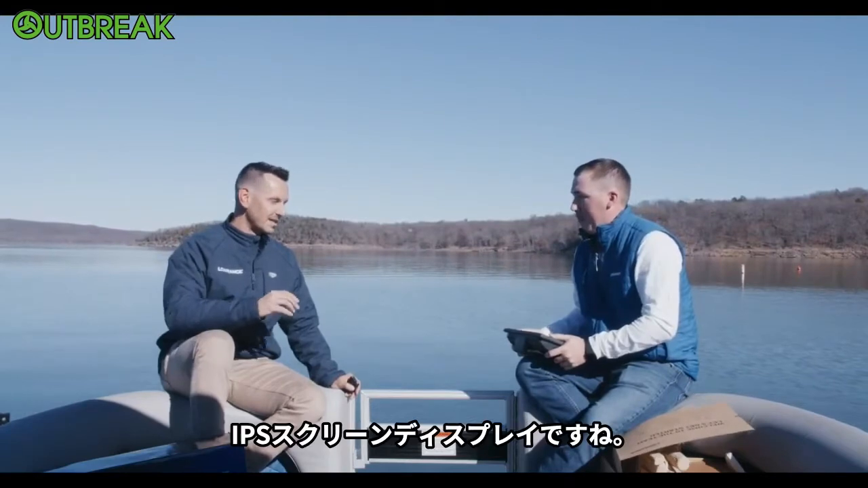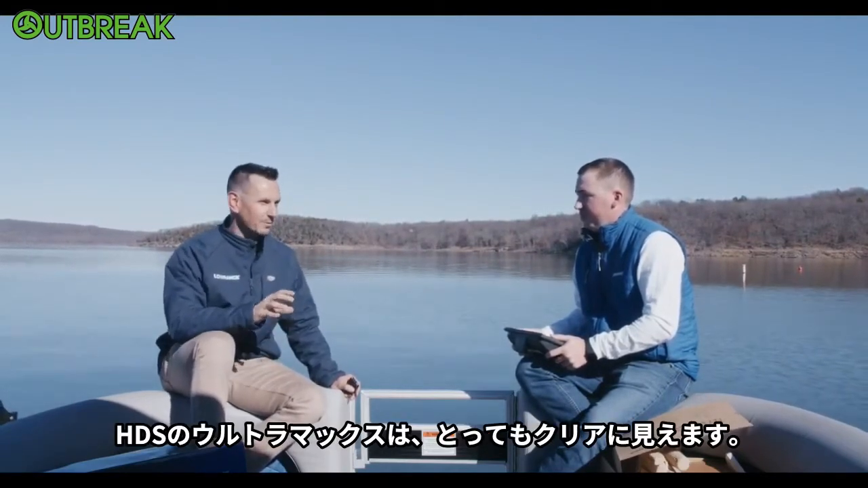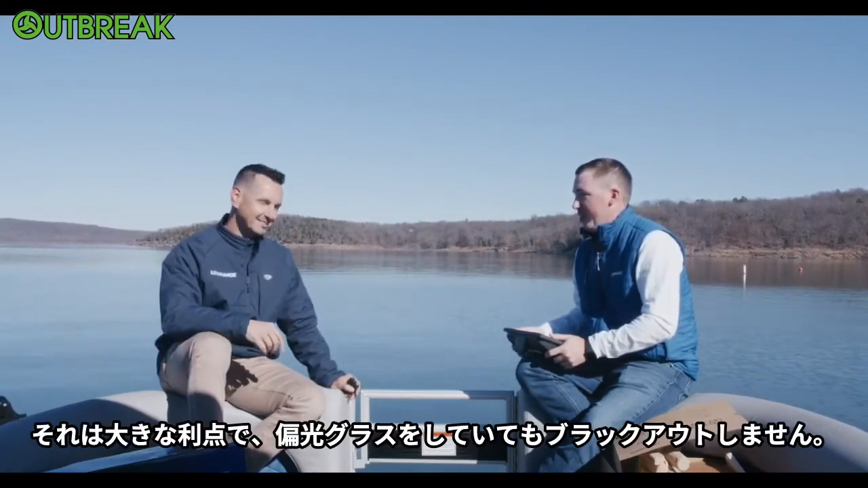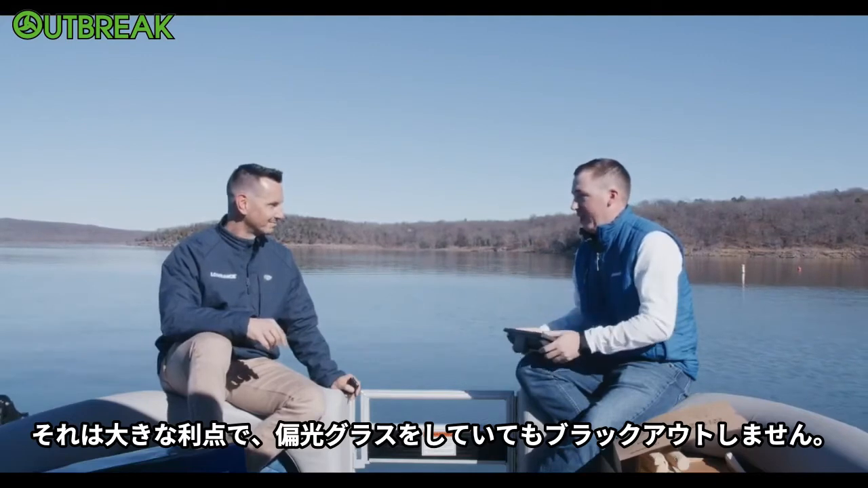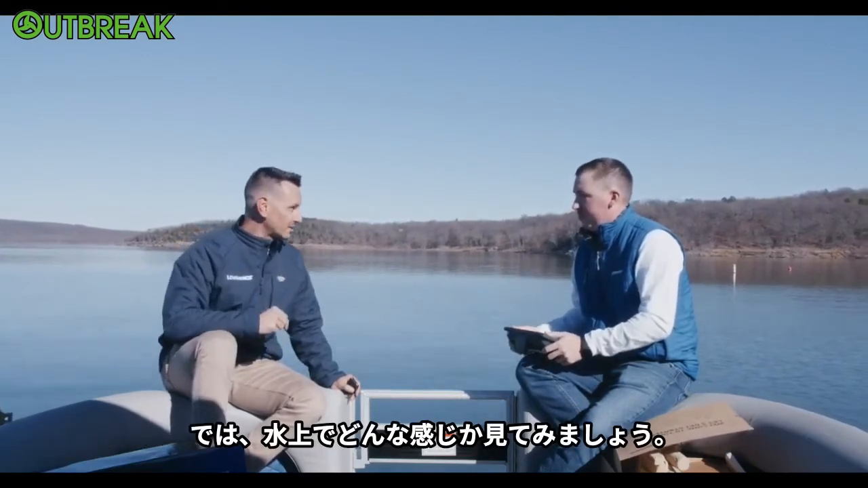Yeah, the big thing for me is those displays. The IPS screens, the Ultramax that we put into our HDS, so clear to see even with sunglasses. Yeah, they're awesome. That's the biggest benefit, is they don't black out with polarized sunglasses. Awesome. Well, let's take a moment and go see what it looks like on the water. Let's do it.